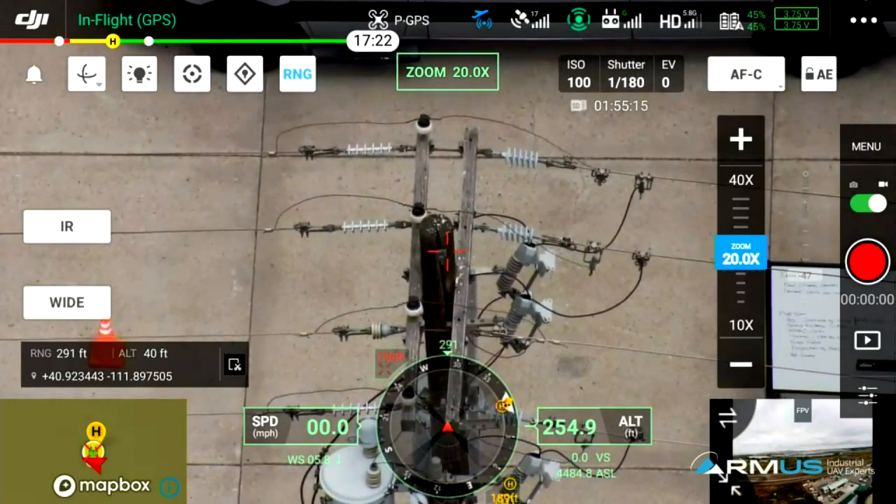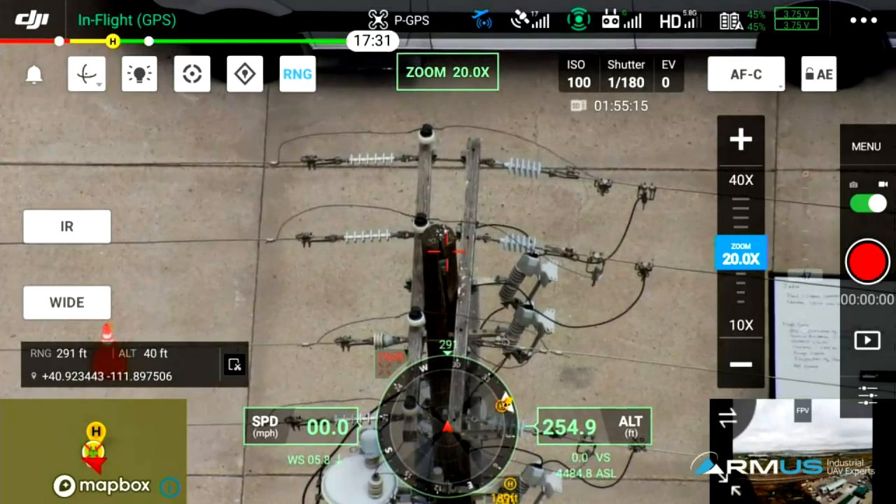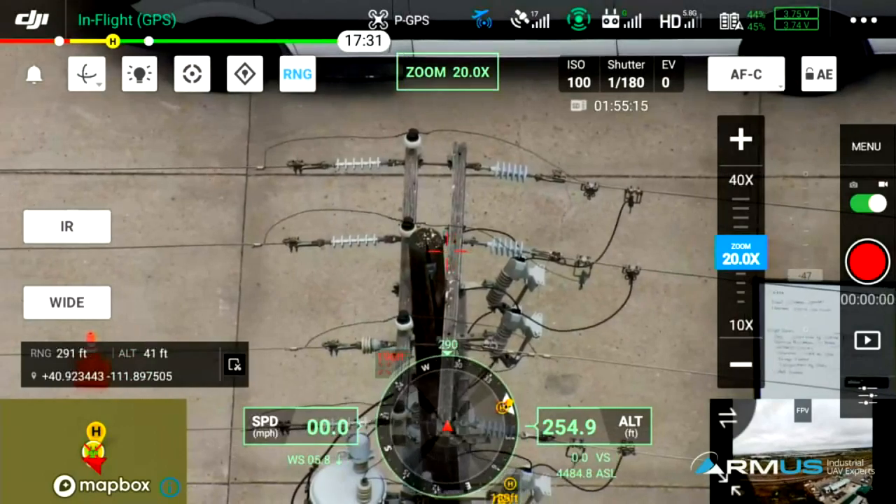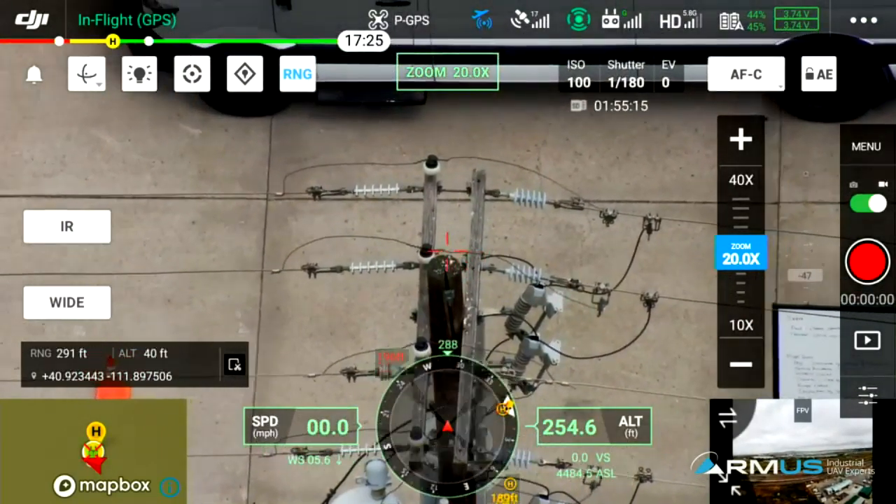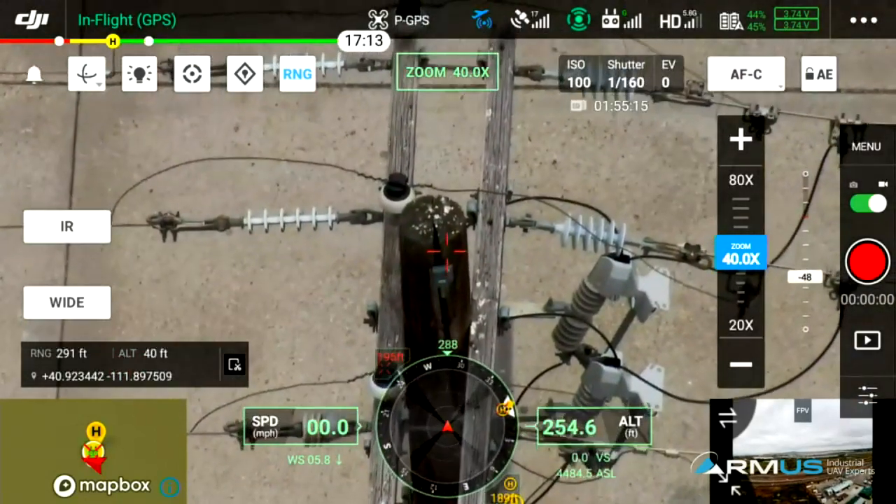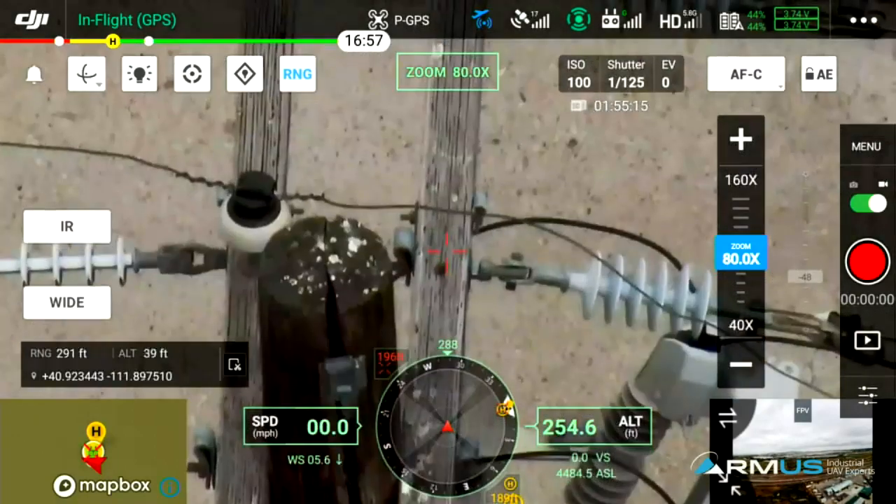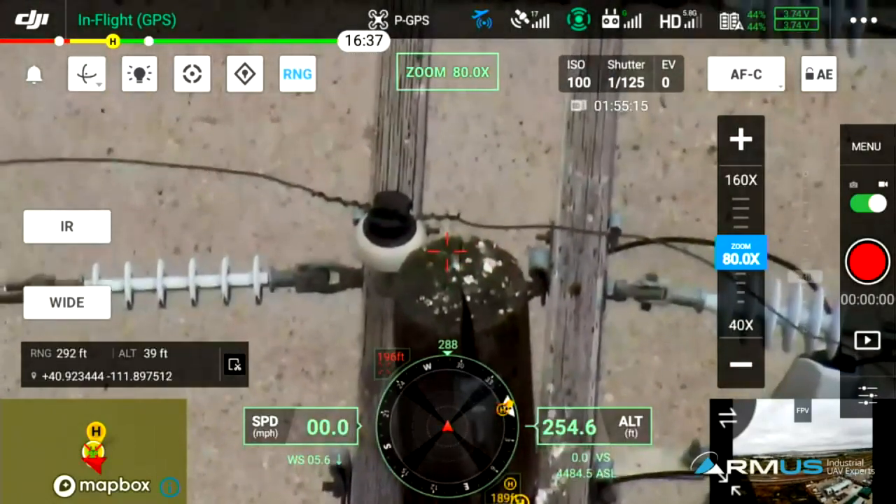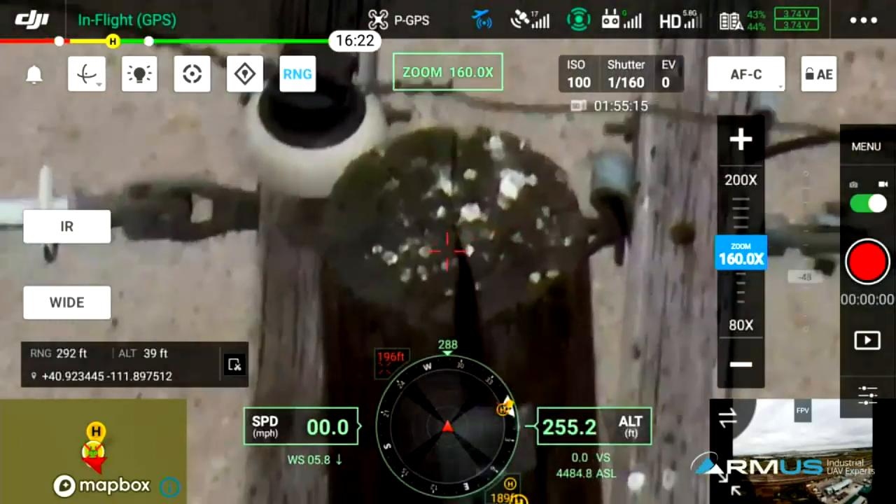It's incredible. Okay, so how far can we go? We're at 20 times zoom. We're just going to look at the bird poop on top. We'll try to stay as still as possible. We'll look at the insulators, we'll look at a few things. So let's go ahead and kick into 40 times zoom. There is an 80 times. Got about a 6 mile per hour wind here. 160.